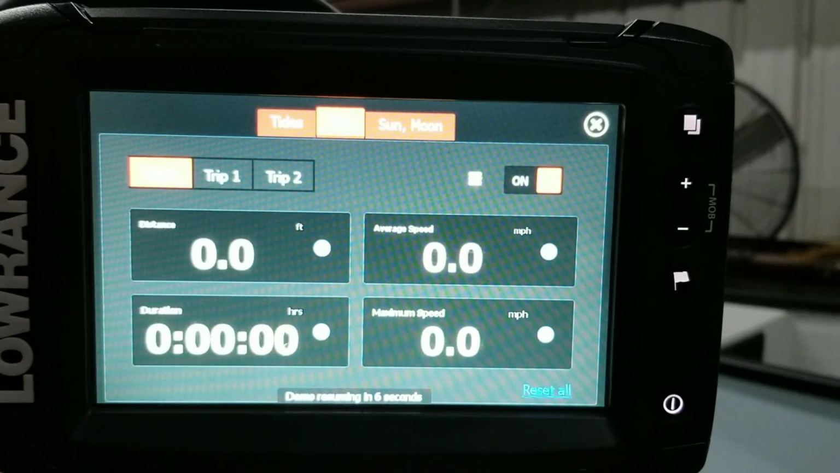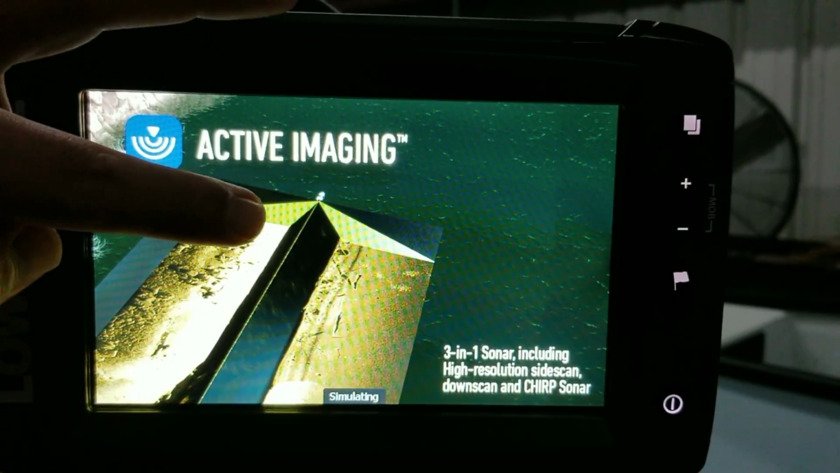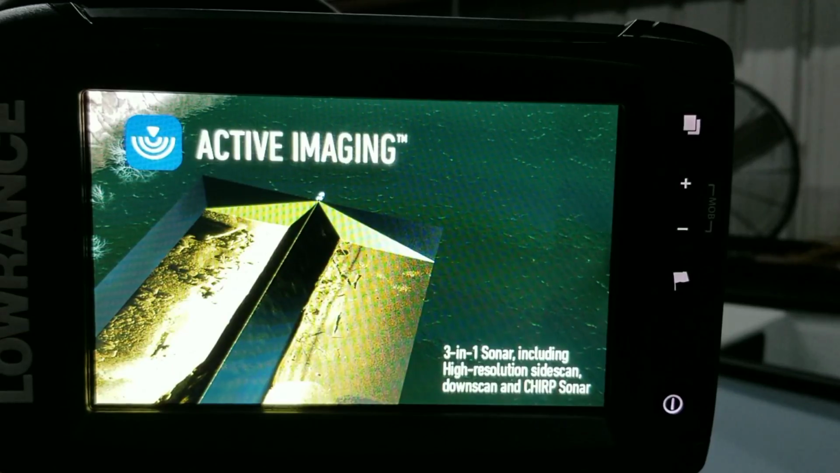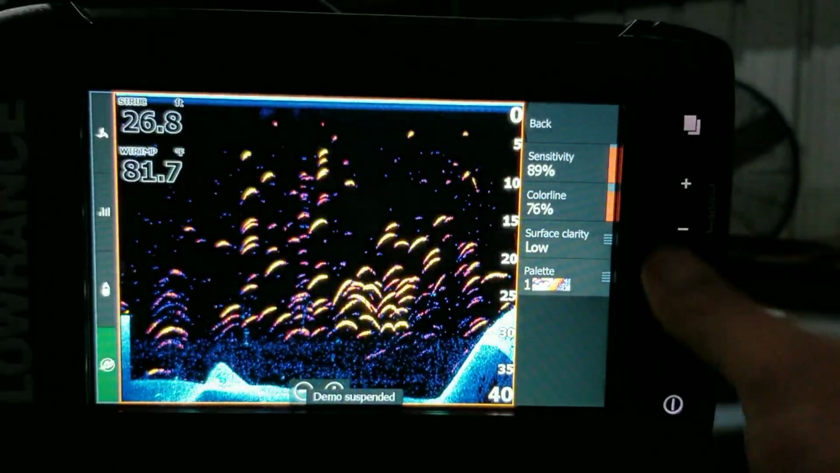All right, so that demo is going to pick up here in about 6 seconds, and when it does, it's going to show us that down imaging. The side scanning, and that's going to be really helpful. So boom. So you see what's happening is it is shining out right here, and that's what you're seeing. That's how that cone of sonar is pushing outwards, okay? So that's what I want to show you right there.